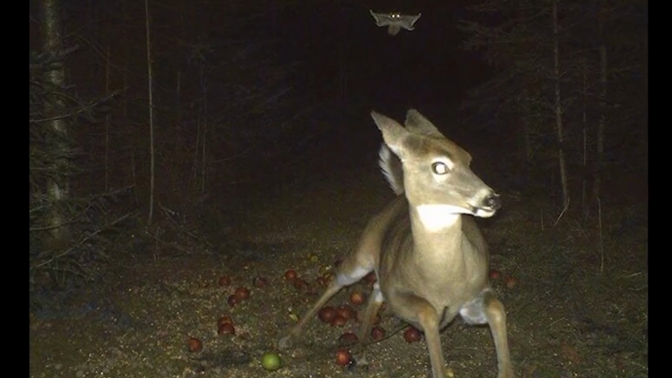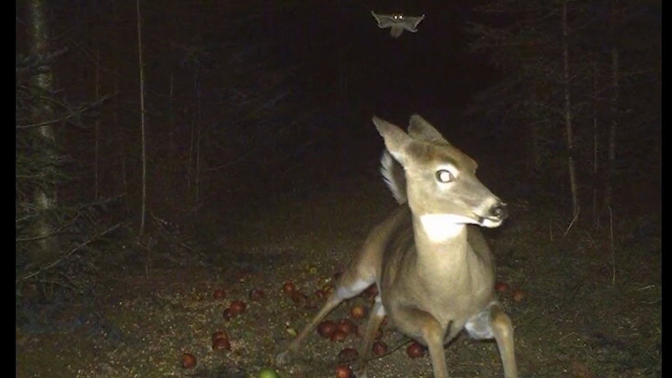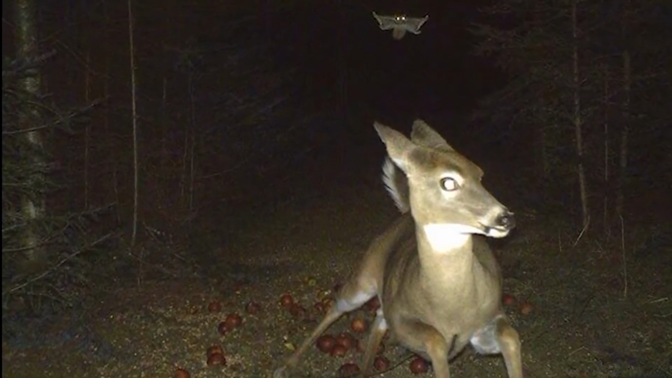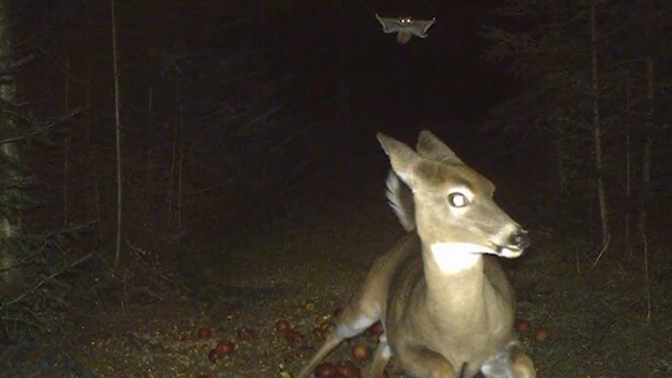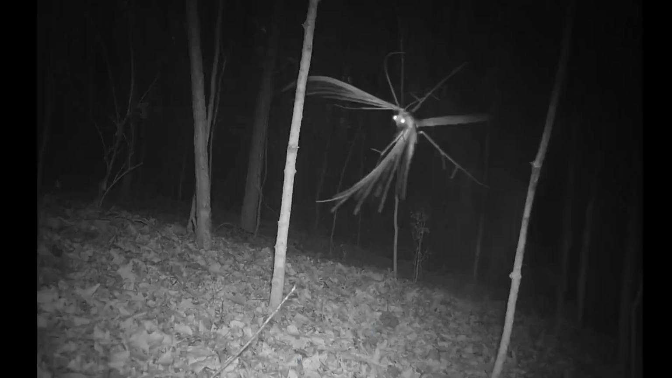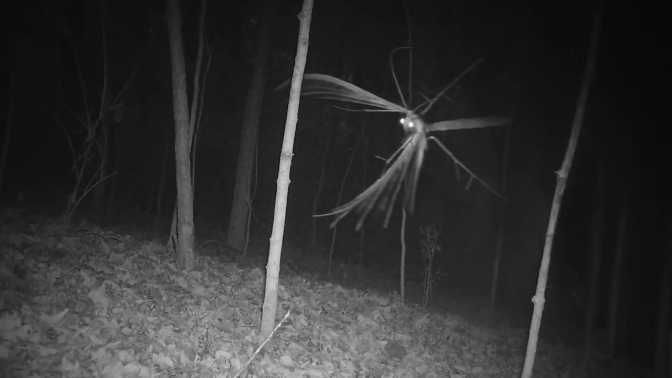It seems that a trail camera set up along a forest path captured a deer being pursued by a flying squirrel. The deer abruptly stopped eating apples on the ground, seemingly frightened, and ran away. Its condition visibly worsens by the end of the video.